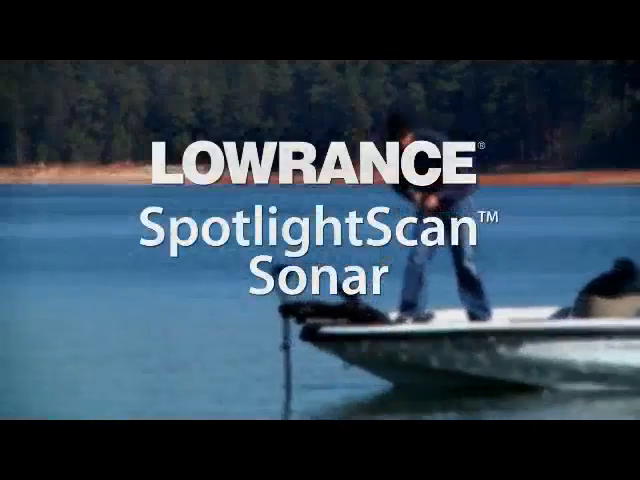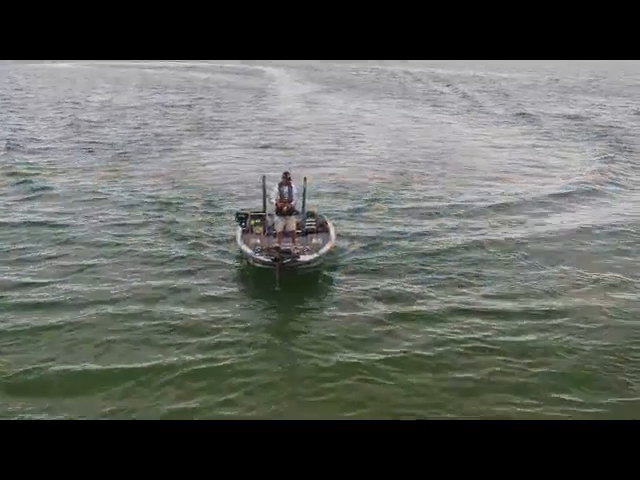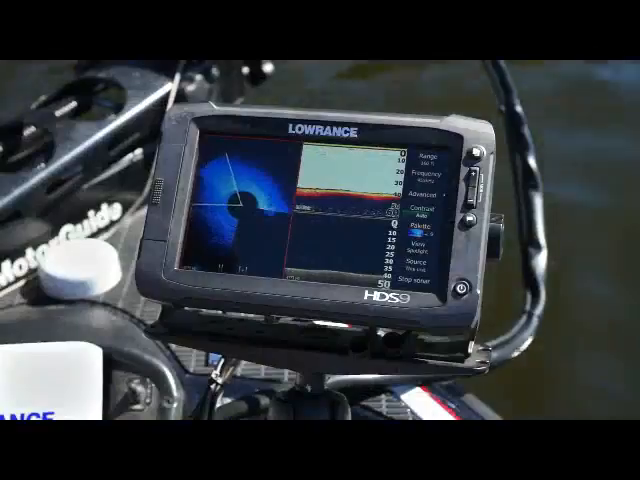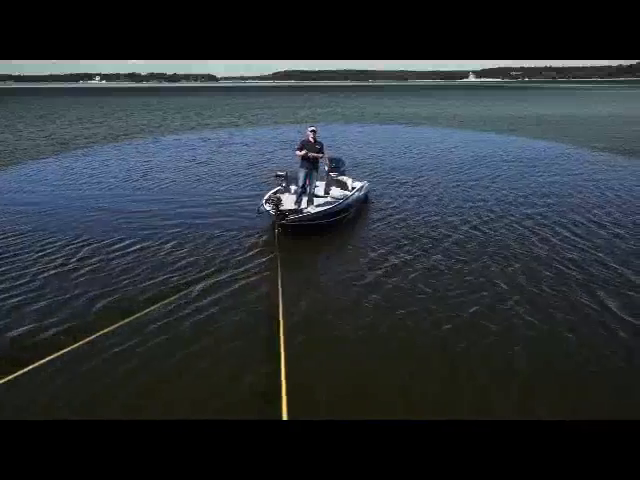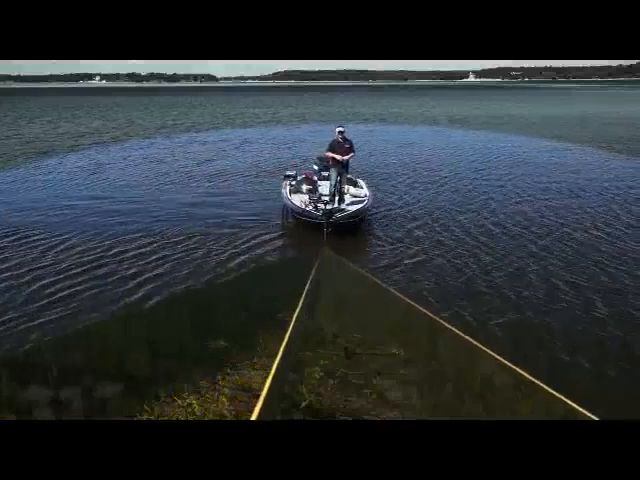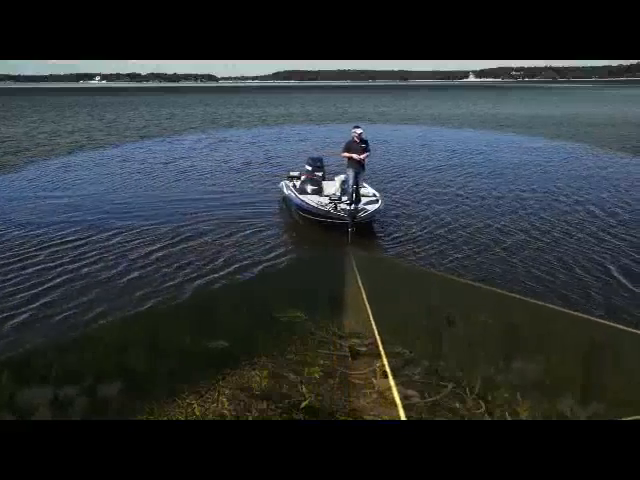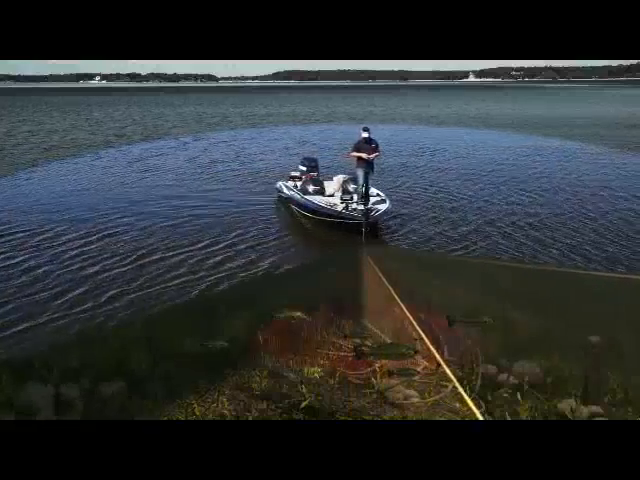Lowrance introduces SpotlightScan Sonar, which delivers a new level of angler-controlled surround scanning views to provide picture-like images of key fishing areas on your HDS Gen2 or Gen2 Touch. Similar to the way a spotlight reveals objects in the dark, SpotlightScan Sonar clearly pinpoints structures and fish targets ahead and around your boat. The SpotlightScan Transducer also features downscan imaging and broadband sounder for the best possible views beneath your boat.